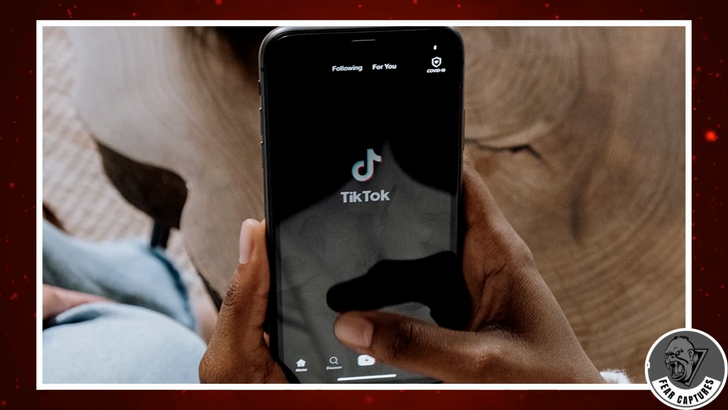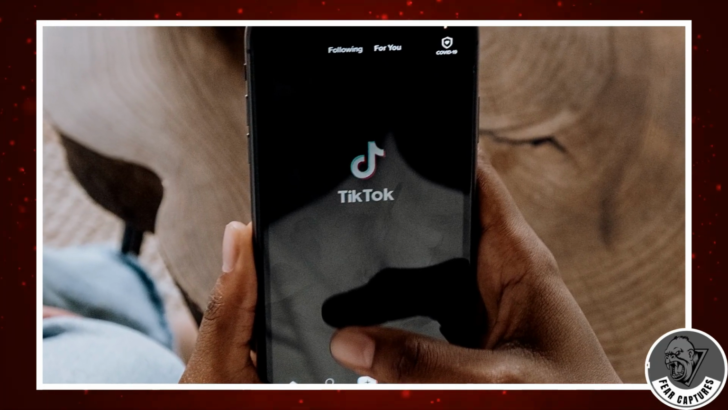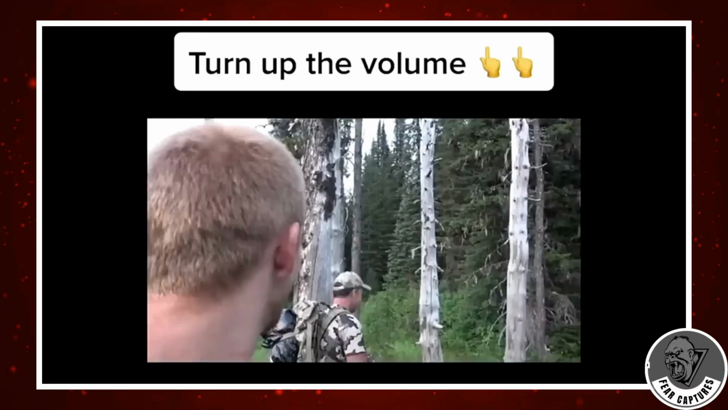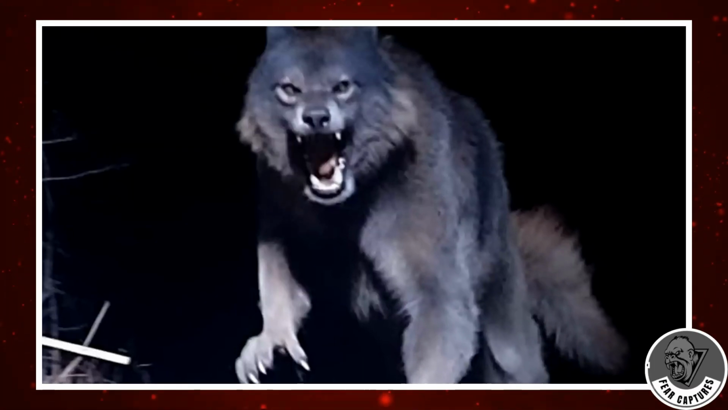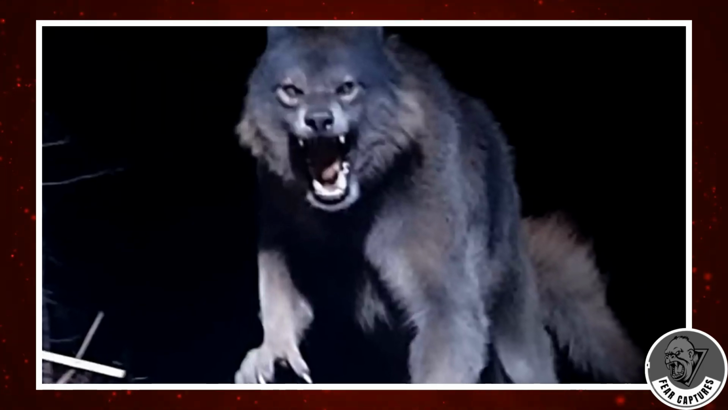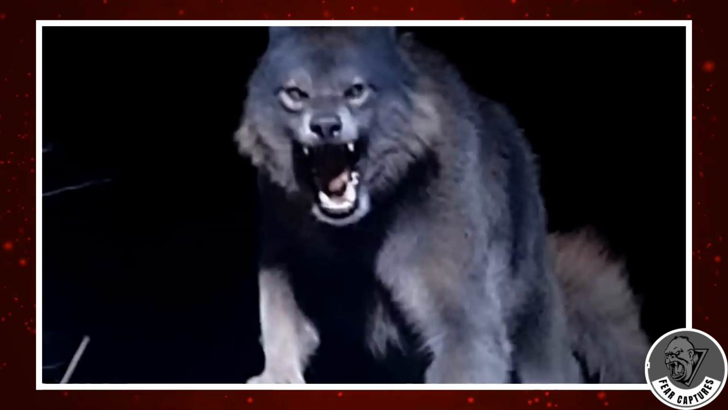A viral TikTok clip has the internet in a frenzy, but this time it's not just about eerie vibes, it's about evidence. In the video, a group of hunters captures a haunting howl echoing through a dense forest. At first, most wrote it off as a wolf, maybe a lone stray howling into the wind, but when experts ran a detailed sound analysis, everything changed.